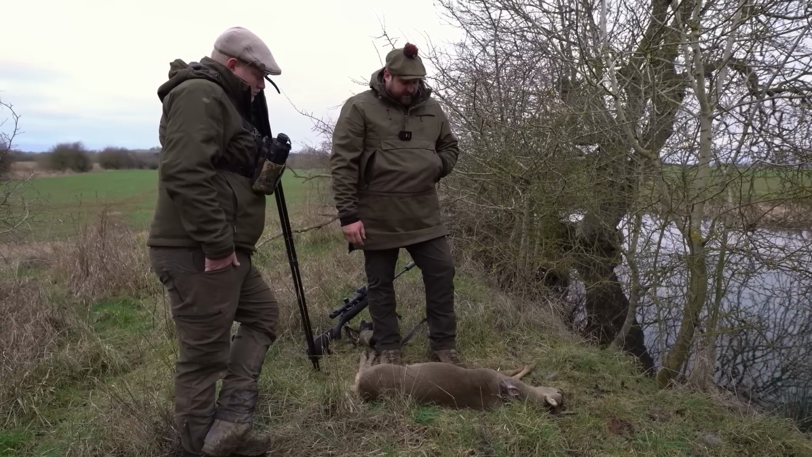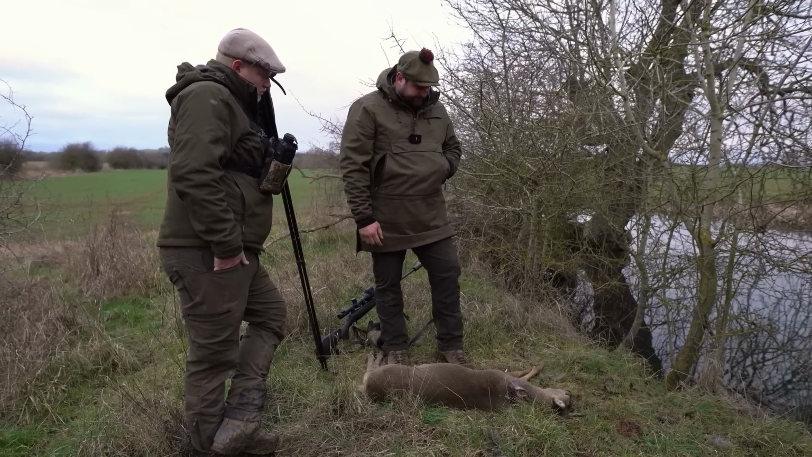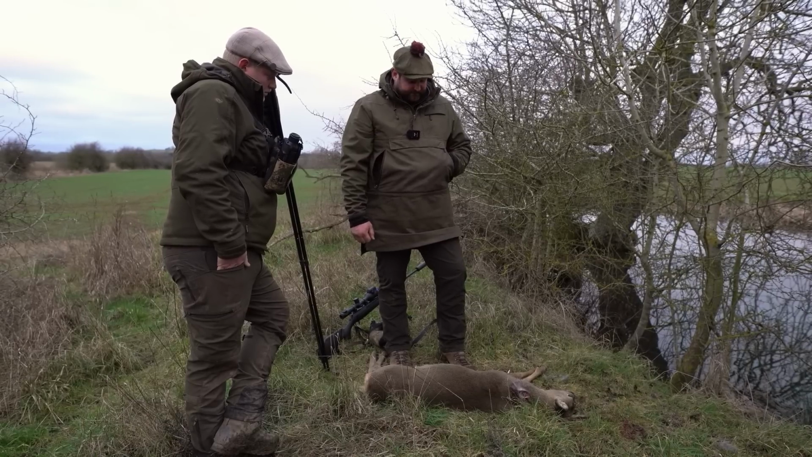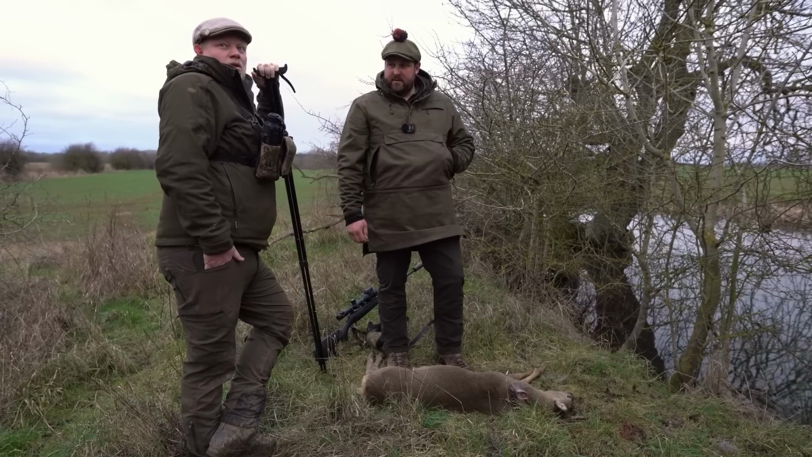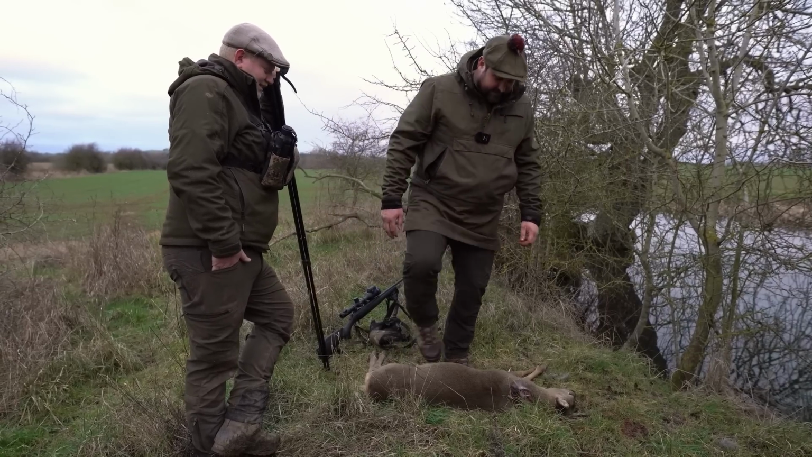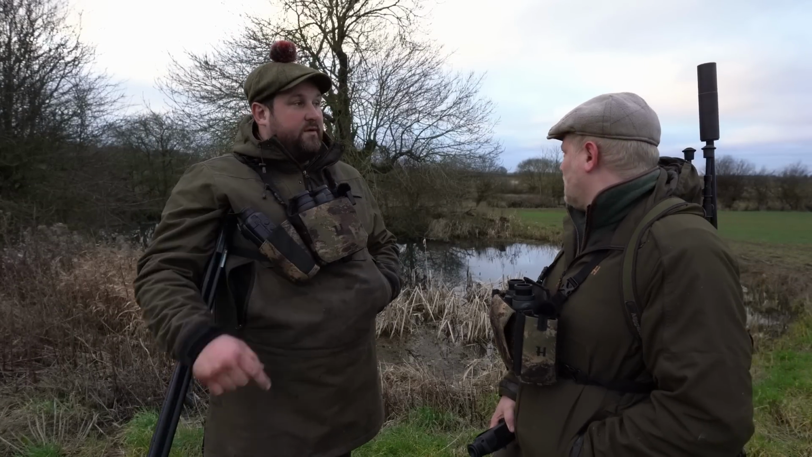So obviously this is going through the larder, so as much meat retention as possible, hence the neck shot. But yeah, we'll get a grallock out and get her back in the chiller. Brilliant, sounds a plan. And we might even try and look in on that fallow buck on the way back up, if you're lucky.